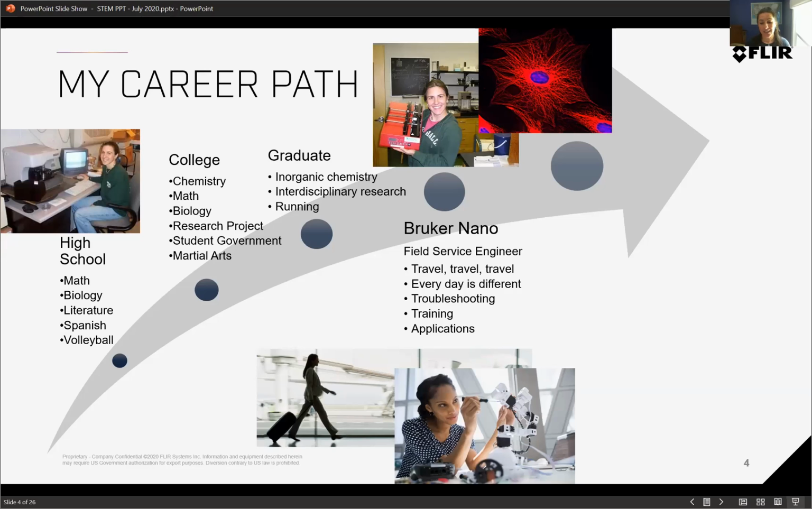And what I did is that when people would have these microscopes, they needed someone to show them how to use them. They needed someone to set them up for them, and that was what I did. When they had a tough problem that they couldn't solve, I would show up on site and help them fix it. I would help them come up with good ideas for applications.